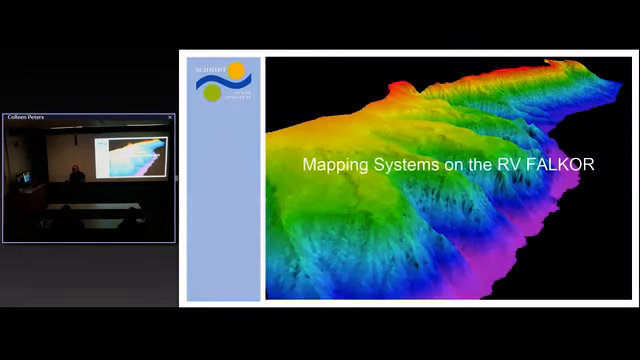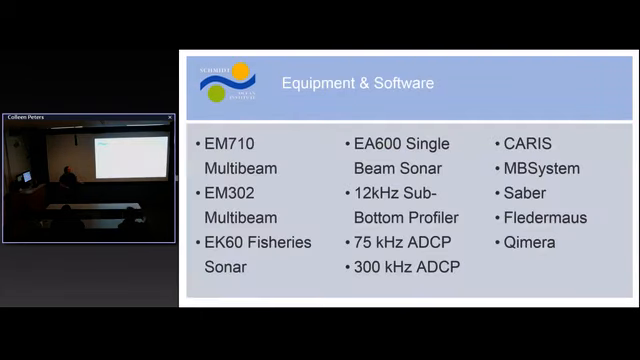So I'm just going to give you an overview of the mapping systems. We have a lot of other equipment on board as well. I figure this being the Center for Coastal and Ocean Mapping, this might be your big interest. We had a very interesting refit of the ship. It took place over about 3 years. And the purpose of the ship really evolved quite significantly during that time.